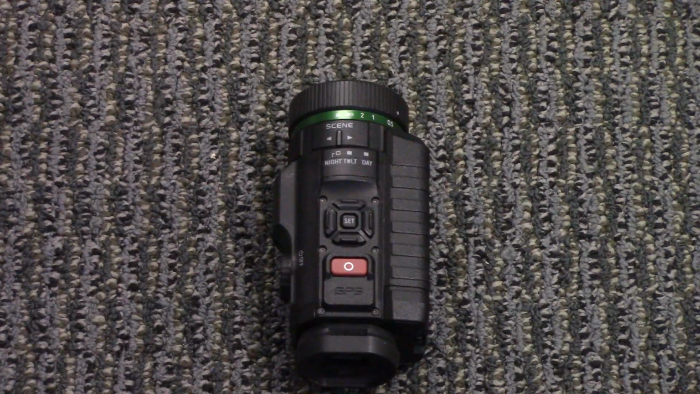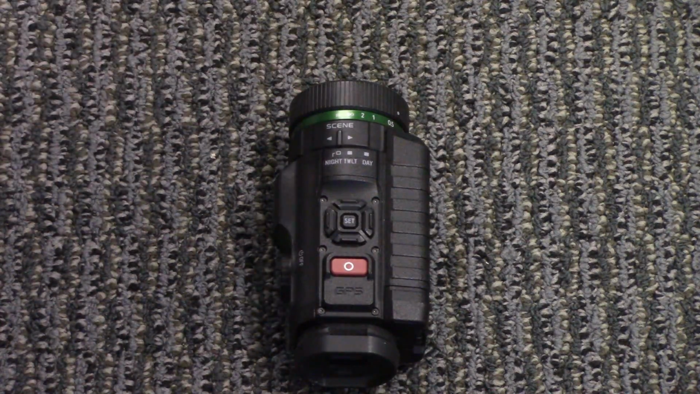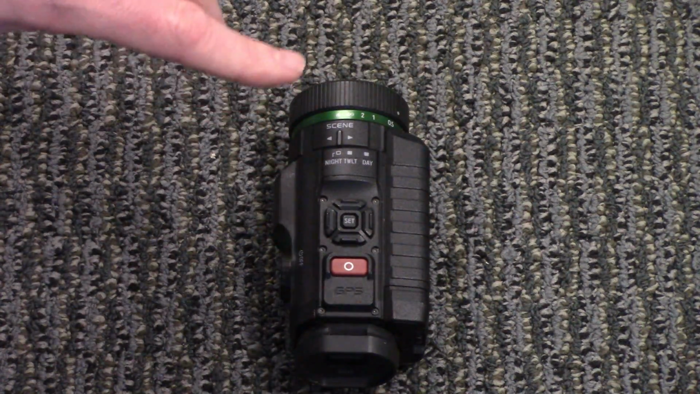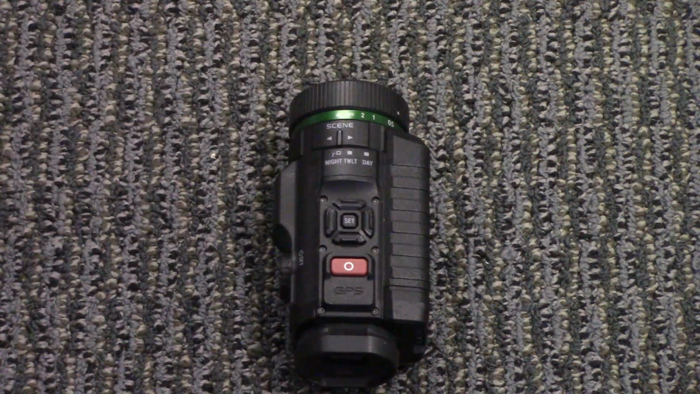More features of the Sionyx Aurora camera. Up here, this is your focusing ring, and it works like the focus on any normal camera. You twist it until you see the image crisp and clear. The next most important thing you have is this scene setting right here, and this is for what intended use you have of it. This setting right here, far to the left, that's the night setting. That's what you turn it to when you're using this outside at night. And by night, I mean if you think you need night vision, that's where that mode comes into play.